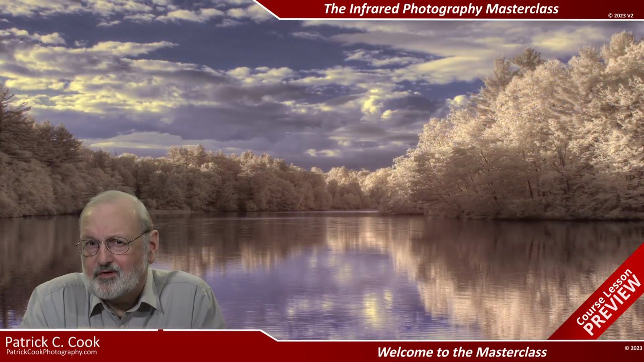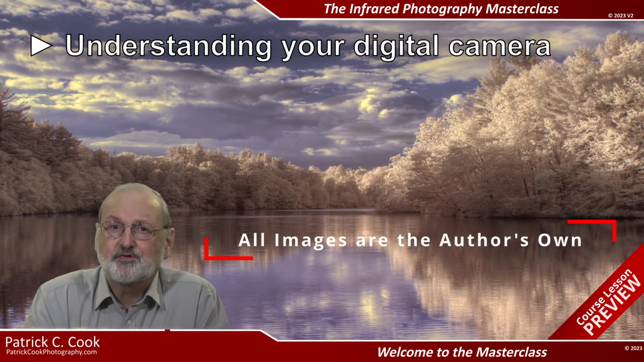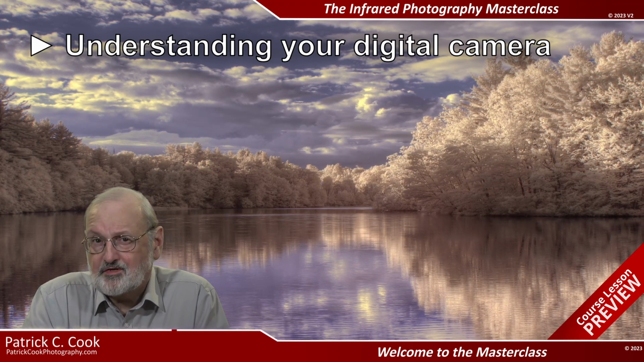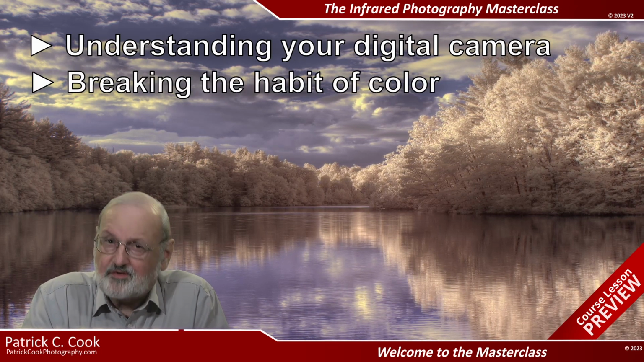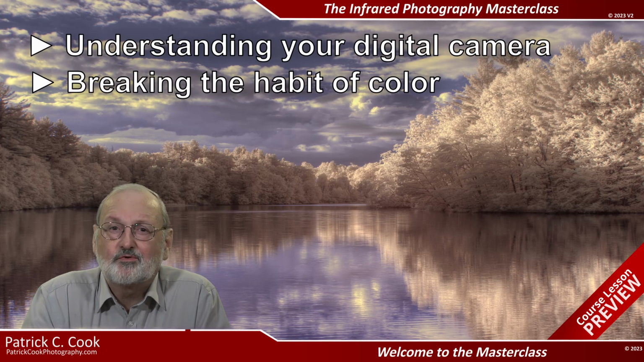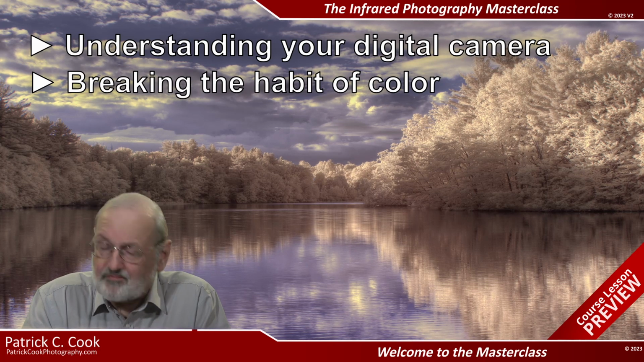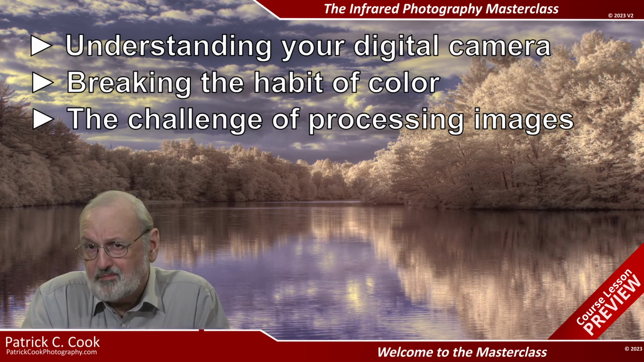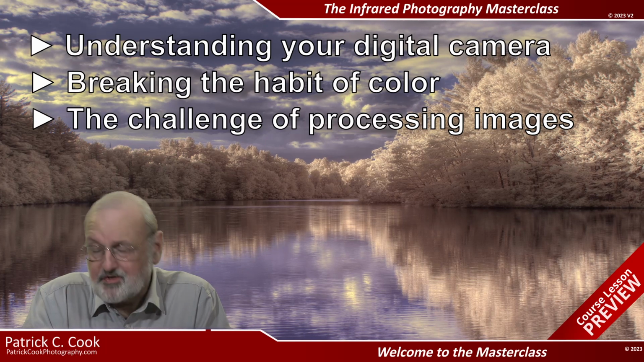As with anything worth doing, there are challenges with infrared photography. One challenge is understanding the technical aspects of your digital camera well enough to get consistently good results. The other challenge is breaking the habit of color while shooting for infrared. You'll practice photography principles just as you would with color photography, but with an understanding of the unique characteristics of infrared radiation. There's also the challenge of processing your infrared images, which is much easier when you bring home good field captures, as I'll teach you in this course.